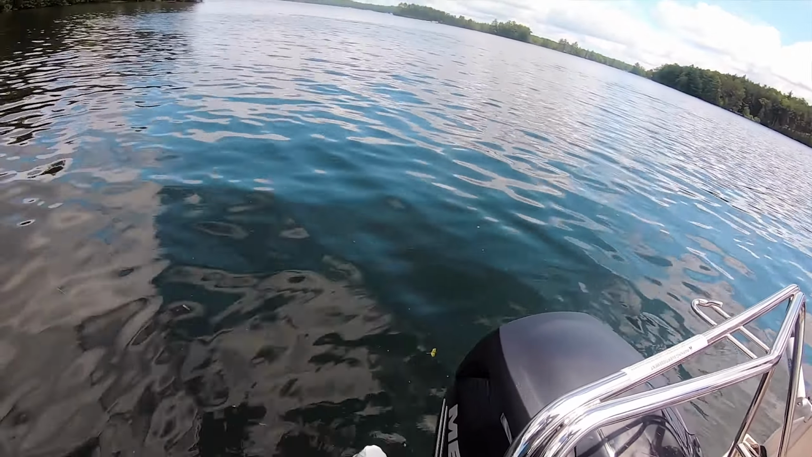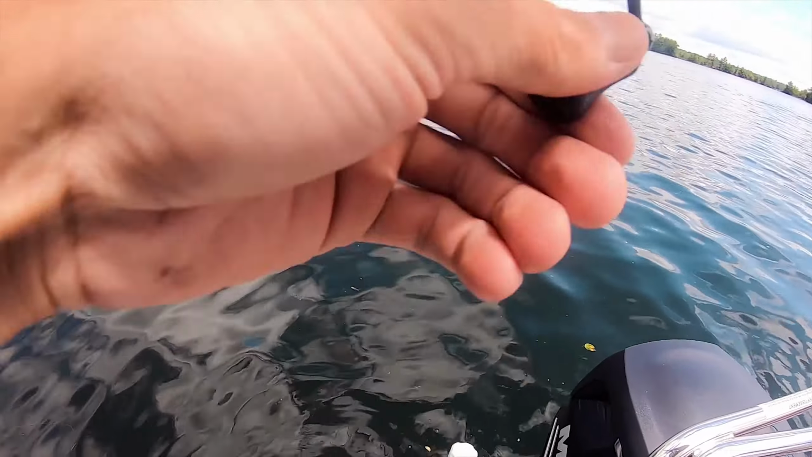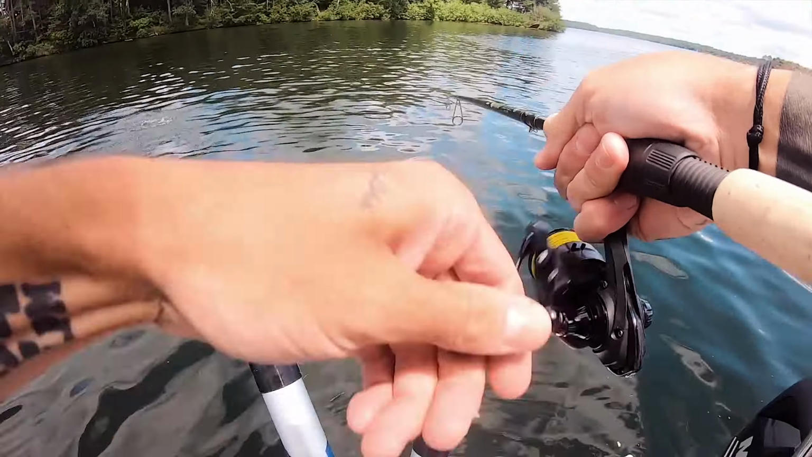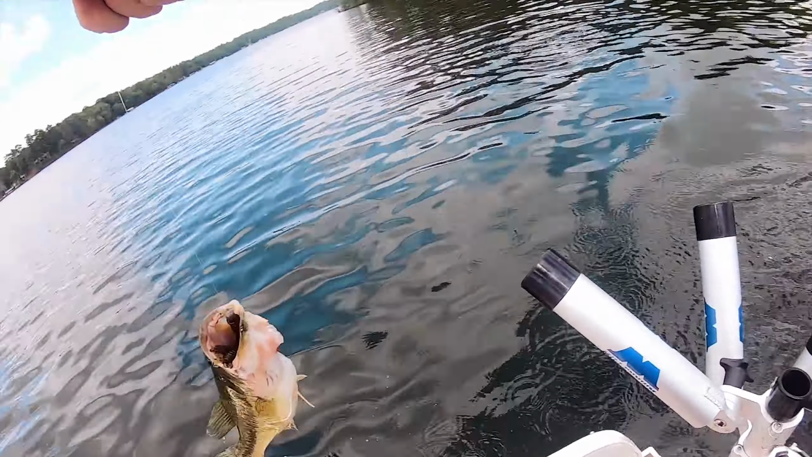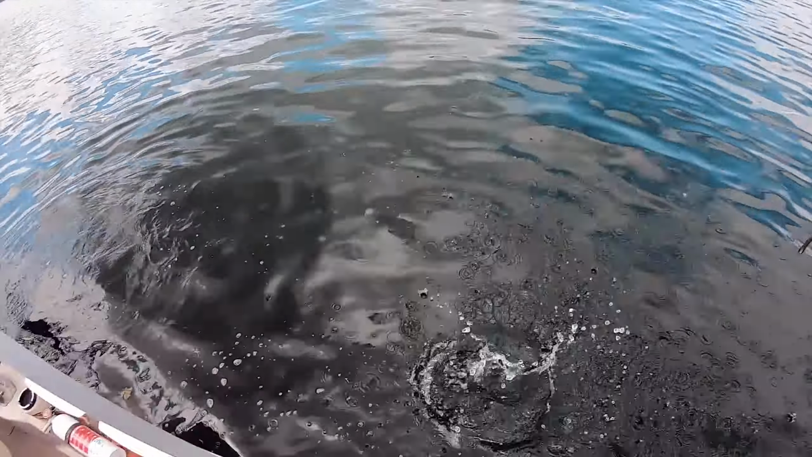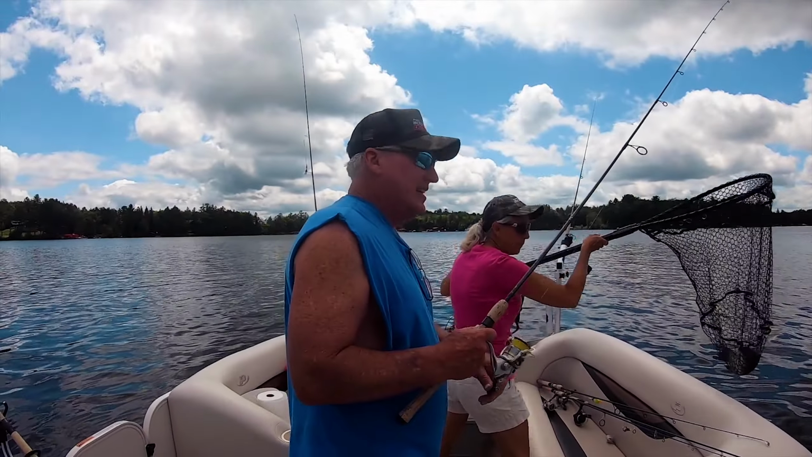We'll be doubling up this. See, Mom, I'm telling you, just double up. No way. Yep. Guys, I'm hooked up. Oh, that's a nice one. Small weight, I think. All right, we got a largie here. Then I'm gonna unhook the little largemouth. I'll put him right back. What do you think, Dad?